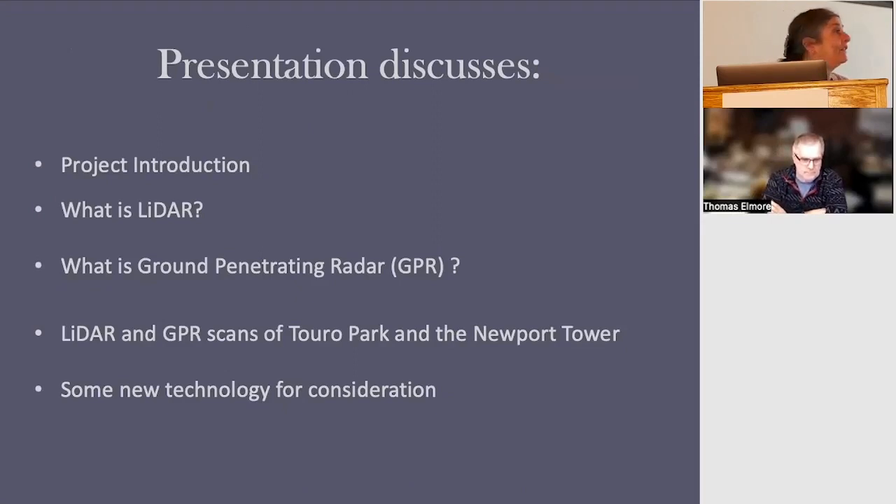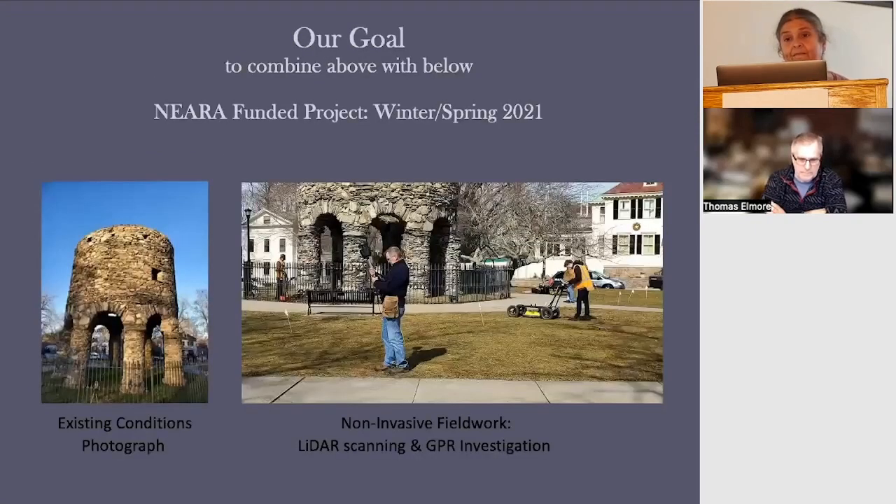LiDAR, and we combine the two. We use the example of Truro Park and Newport Tower, even though we have done this with other sites. So again, we'd like to thank NERA for the funding that allowed us to do both LiDAR and GPR of Newport Tower.